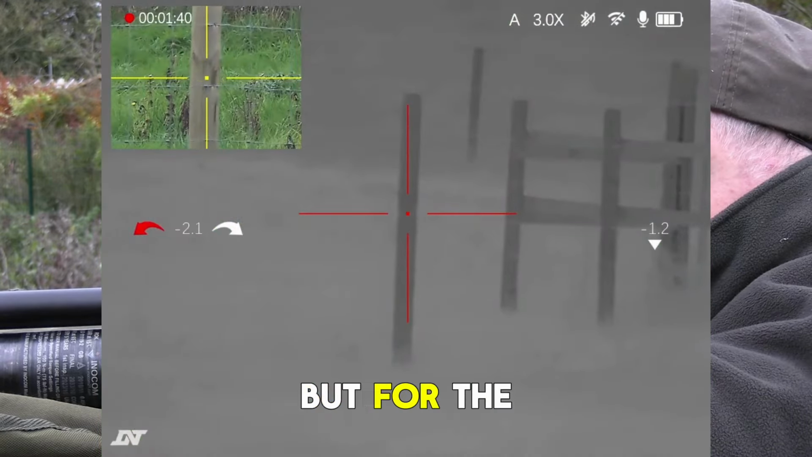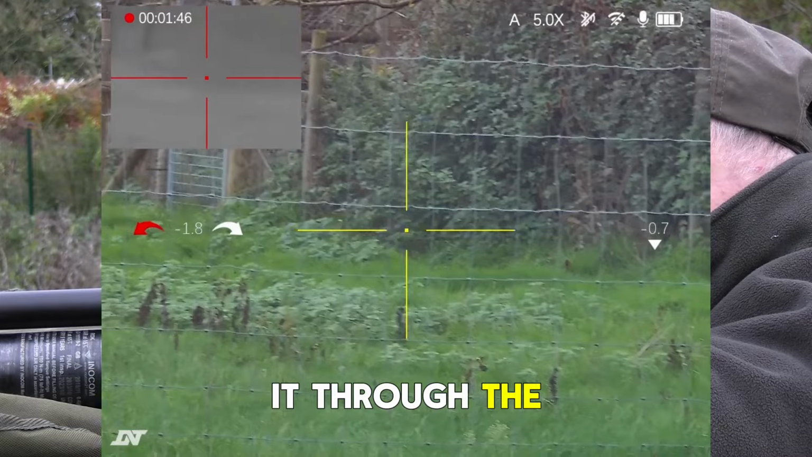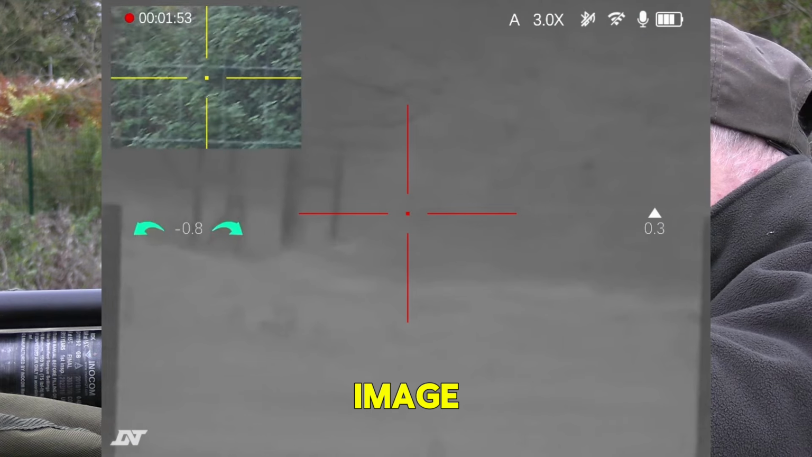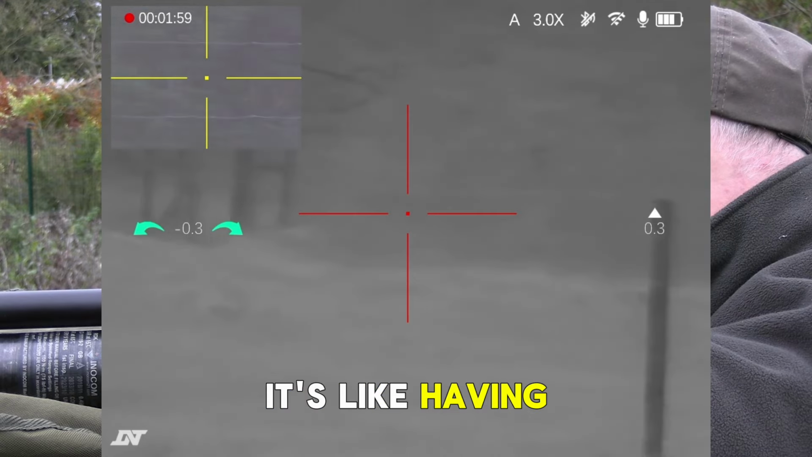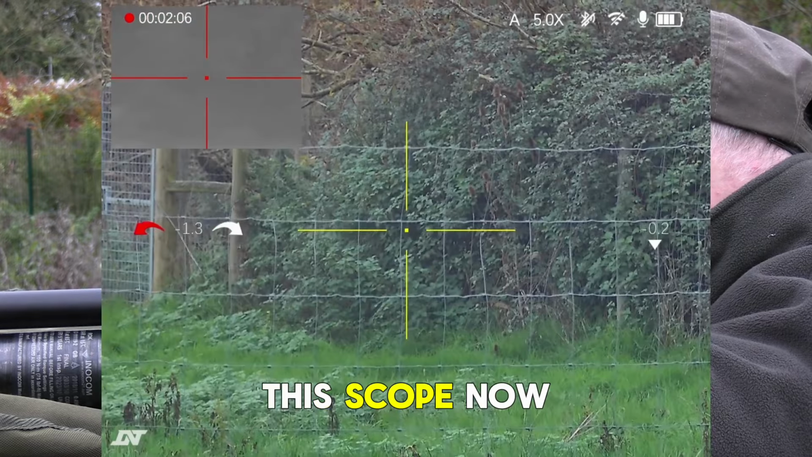But let's say you're tracking something and you've lost sight of where it's gone, you can't see it through either the IR mode or the day scope. Now you can swap over to that thermal image, and that will enable you to pick up whatever it was that you were tracking before. It's like having a spotter as part of the scope. Incredibly useful. It's the main reason why I love this scope.